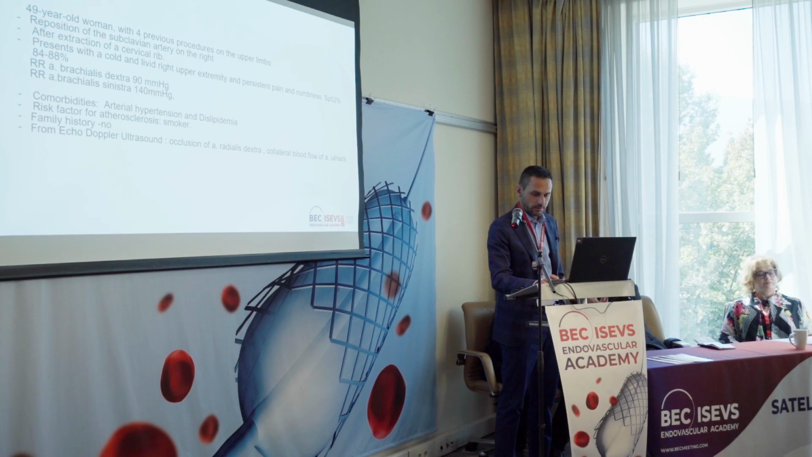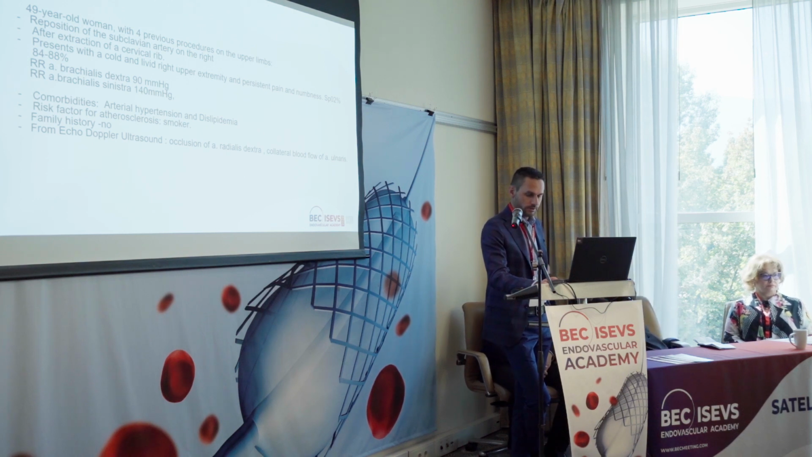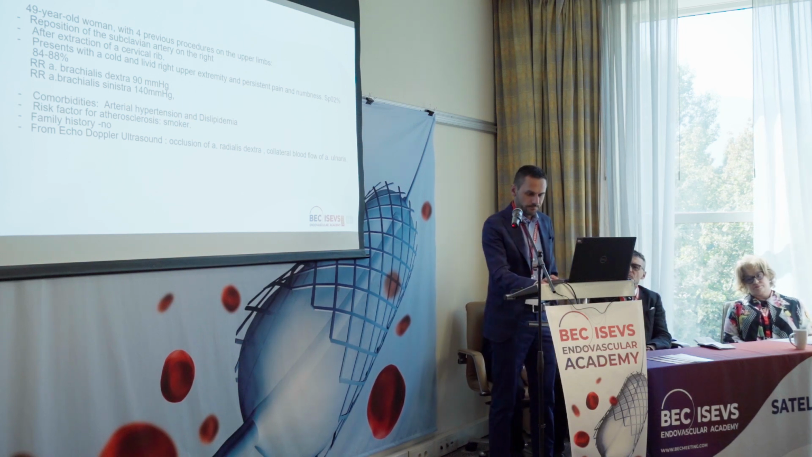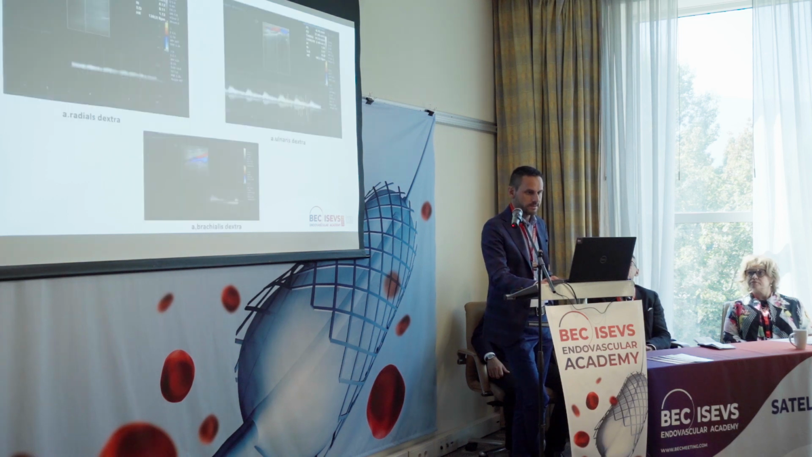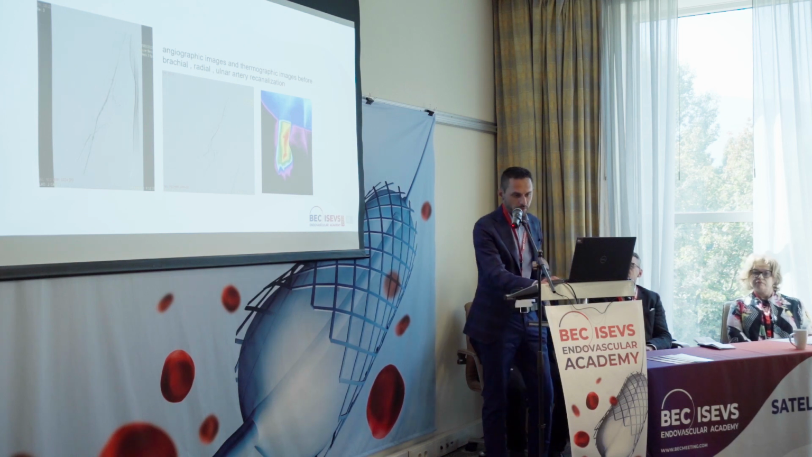We started after that to do thermography for the whole zone, all patients with peripheral artery disease. And this is one of the patients with critical ischemia of the right hand, with 4 previous interventions, but with still subtotal stenosis of the brachial artery, radial artery, and ulnar artery.